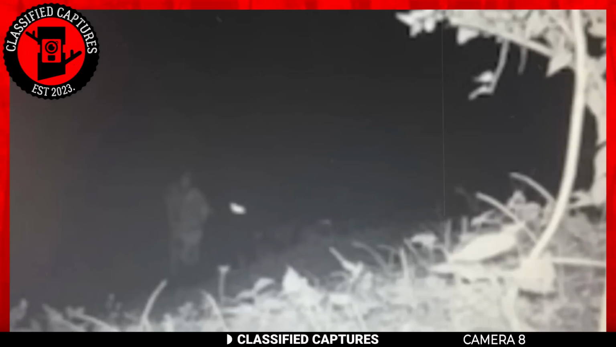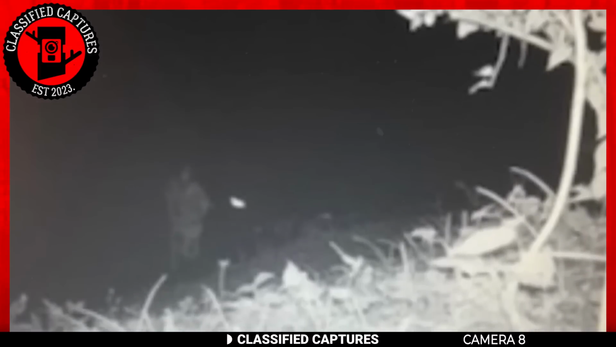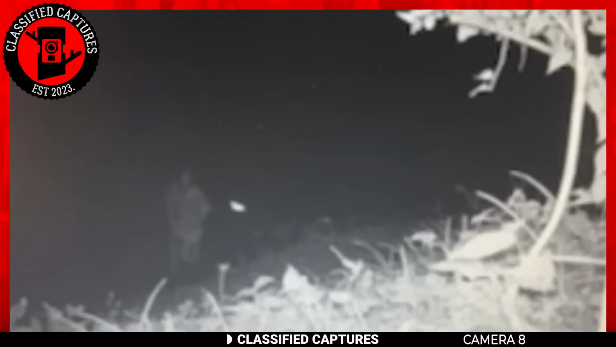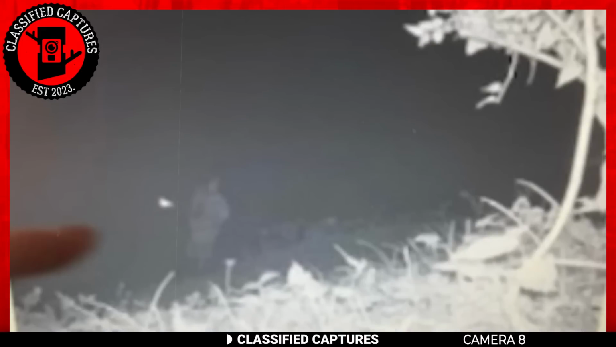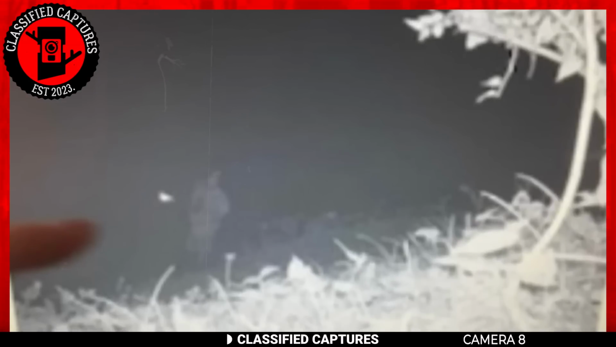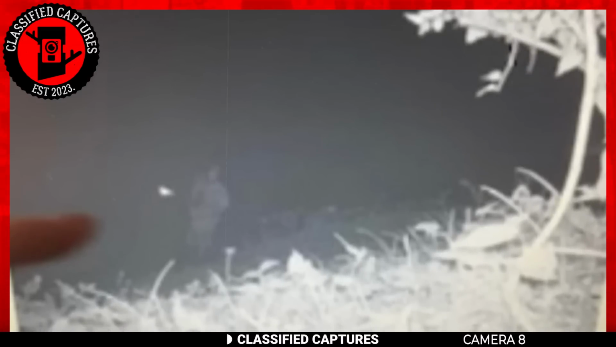Our next capture is an eerie trail cam image that indeed raises numerous questions and sends shivers down our spines. Take a look. At first glance, the image looks like a person taking a walk in the middle of the night. After a second look, it becomes evident that the figure is wearing a uniform, leading me to speculate that this individual could be on a hunt.